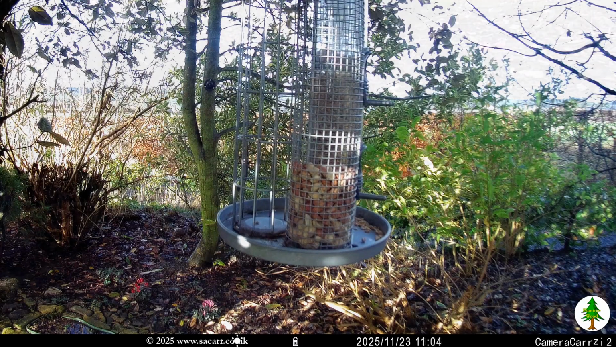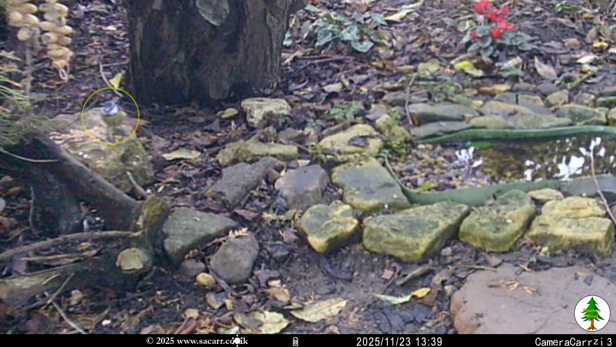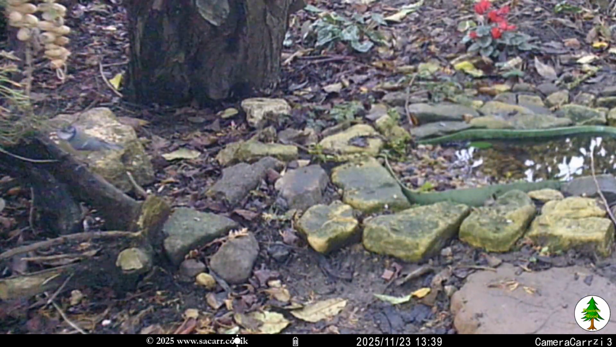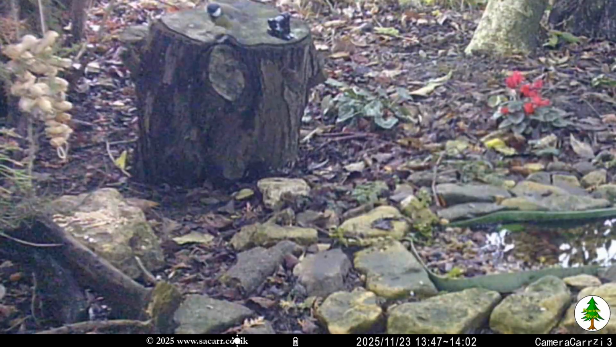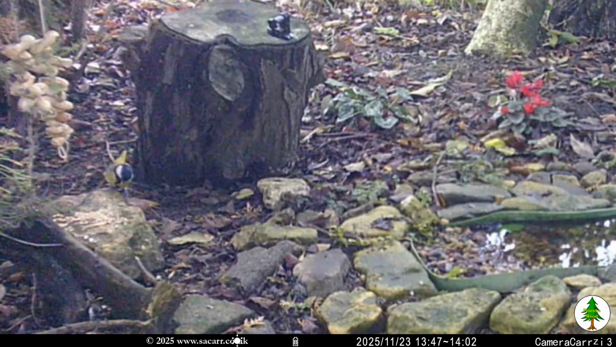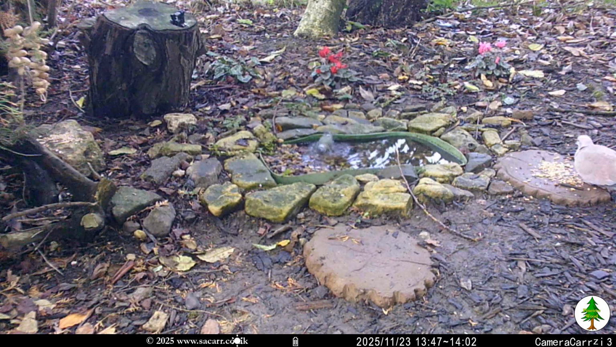Back at the pond, a little black streak zoomed through the frame, which turned out to be a bee, still out in late November. The blue tit, robin, and great tit were the next to the pond before a collared dove arrived. This didn't keep the blue and great tits away, with the blue tit making the most of the freshly filled water.